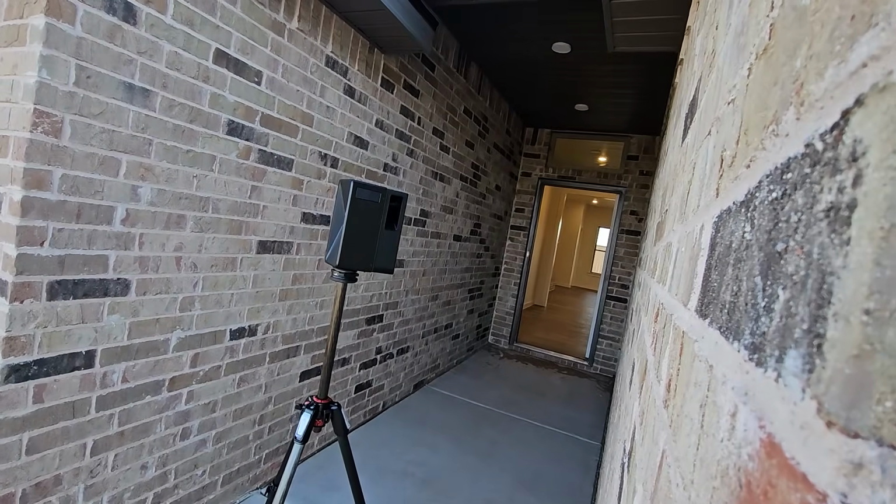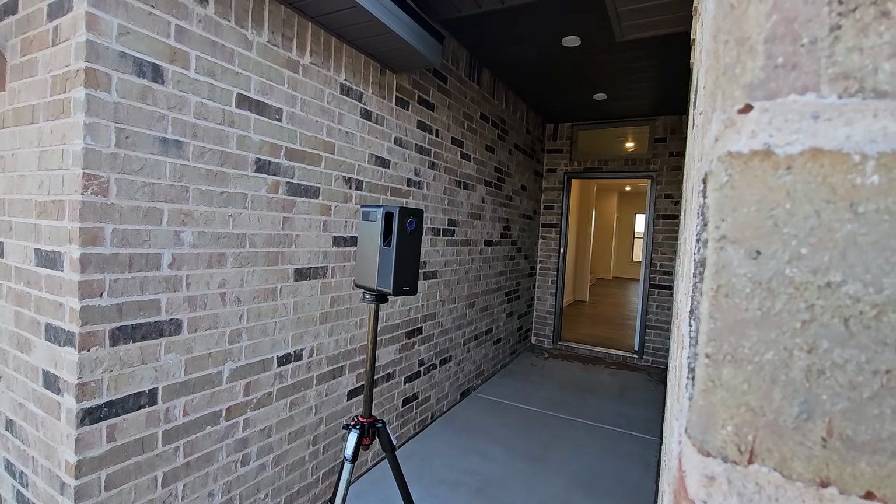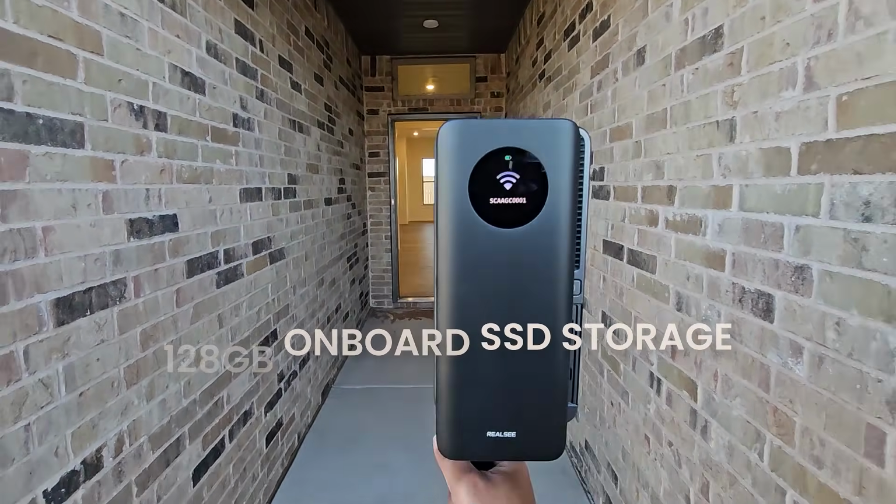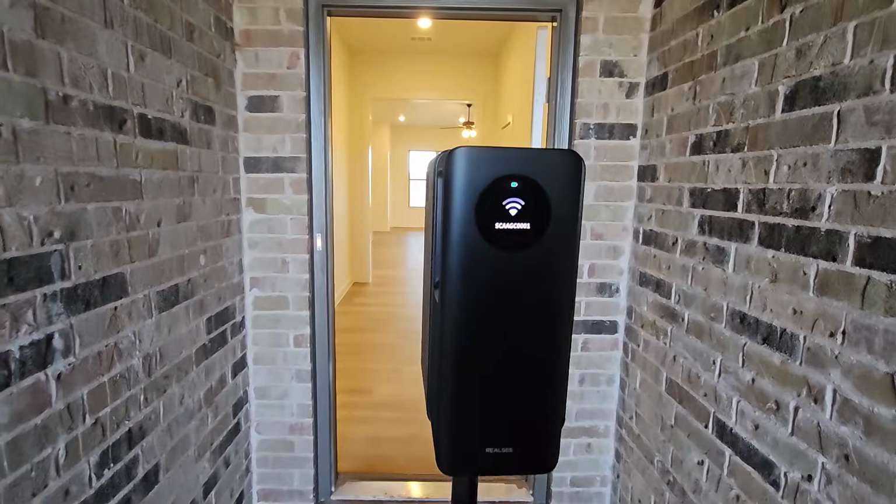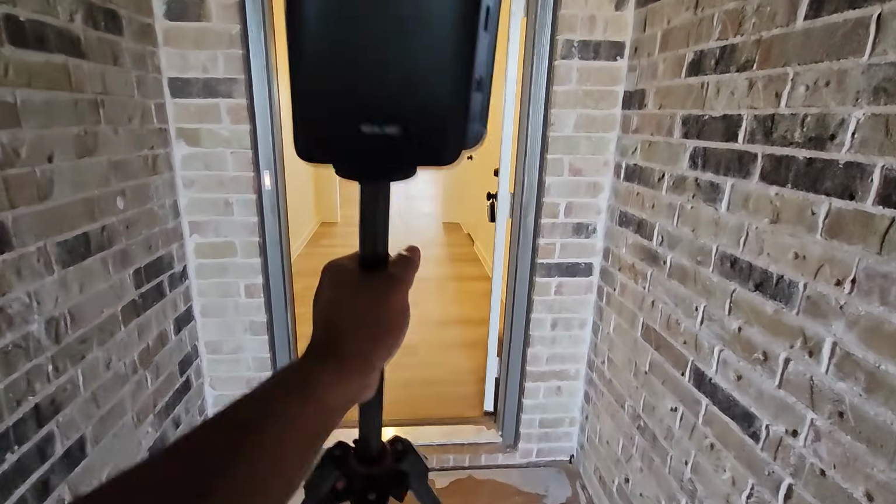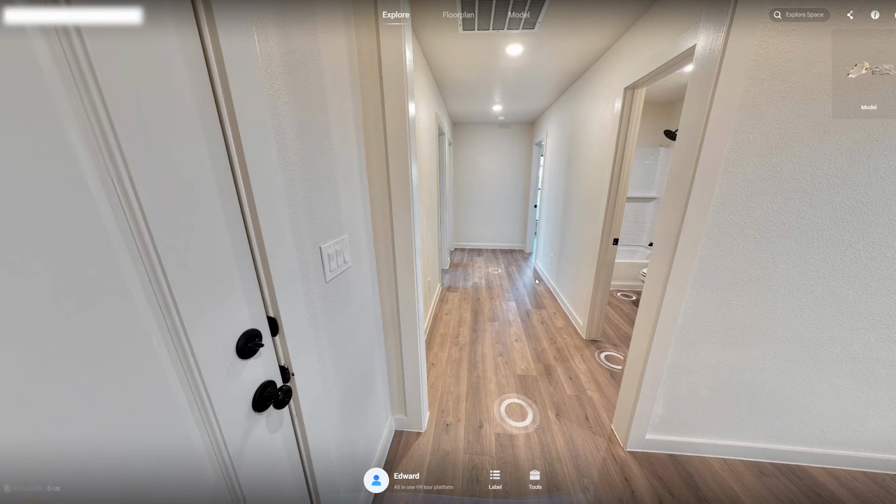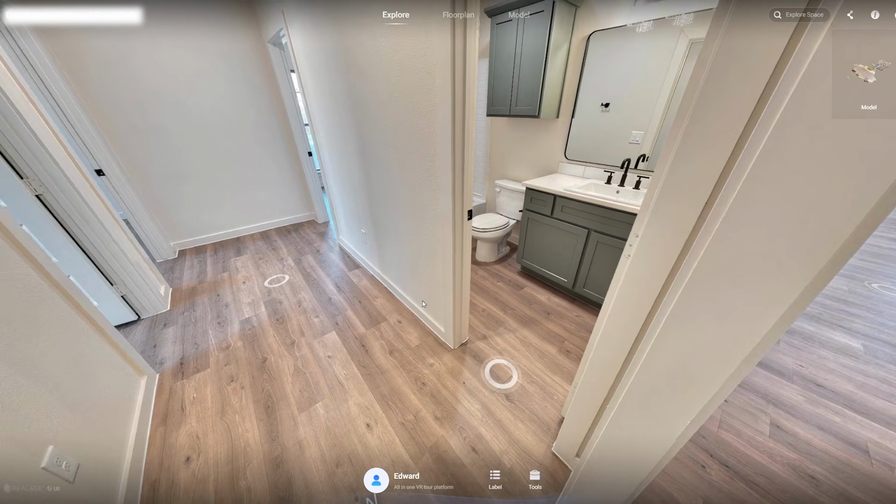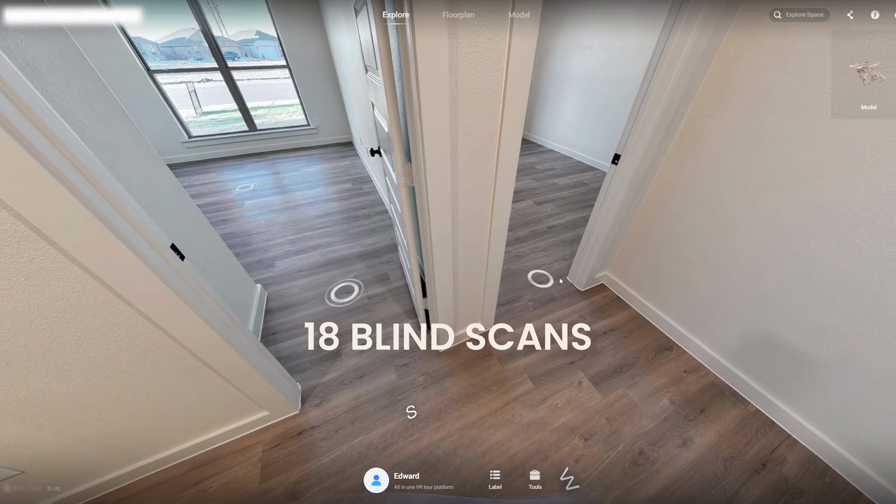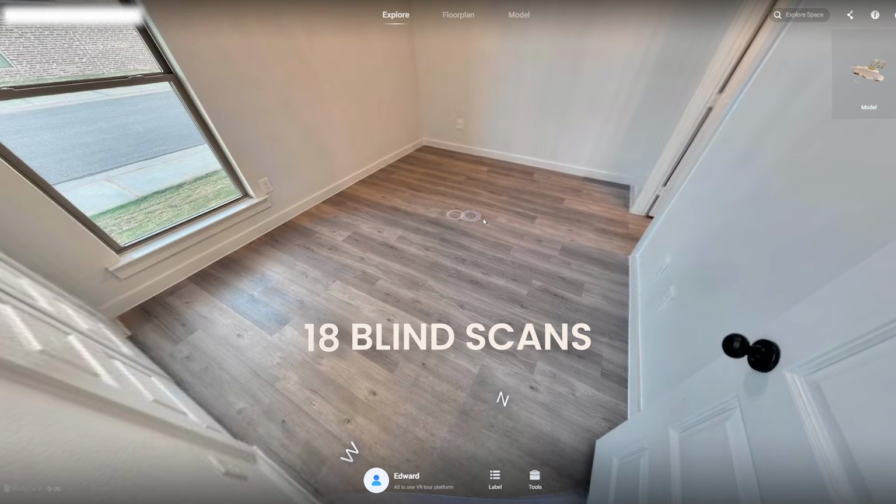Now, each scan takes 16 seconds and the data is saved to the 128 gigabyte onboard SSD storage. Then you move to the next scan location or scan station, adjust the elevation, and you repeat that process, and that's it. And so I tested this on a gorgeous 4-bedroom home in Lubbock, Texas. I started at the front entry, then I moved through the foyer, then down the hallway on the west wing. I did 3 bedrooms and 2 bathrooms, and that was about 18 scan stations, fully blind and in just under 6 minutes roughly.